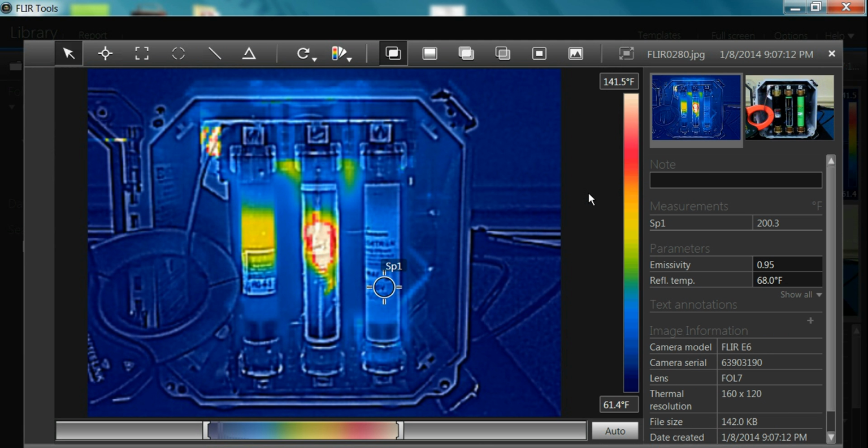We can use the camera to identify electrical safety concerns. You can clearly see in the center of this picture we have an overheating fuse. This is a training video only.